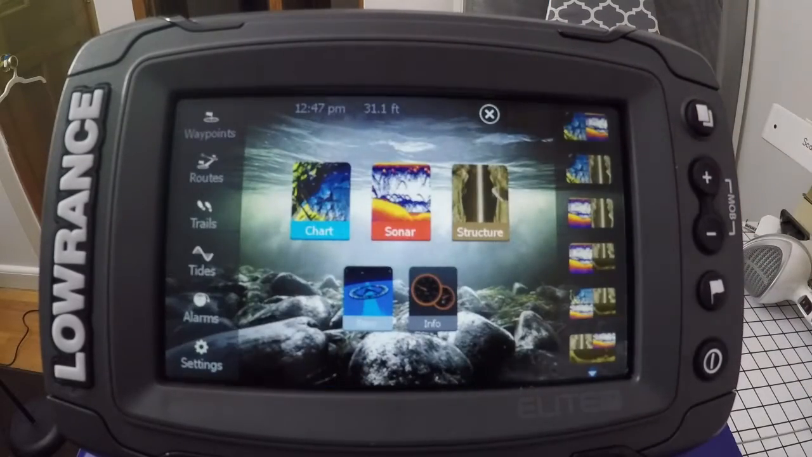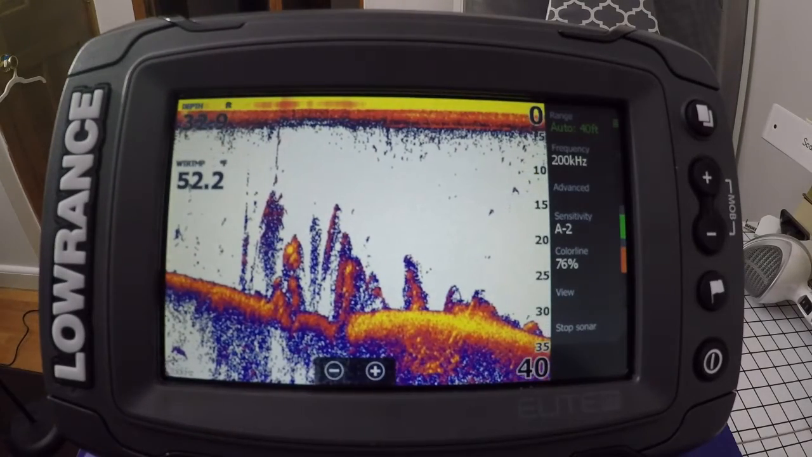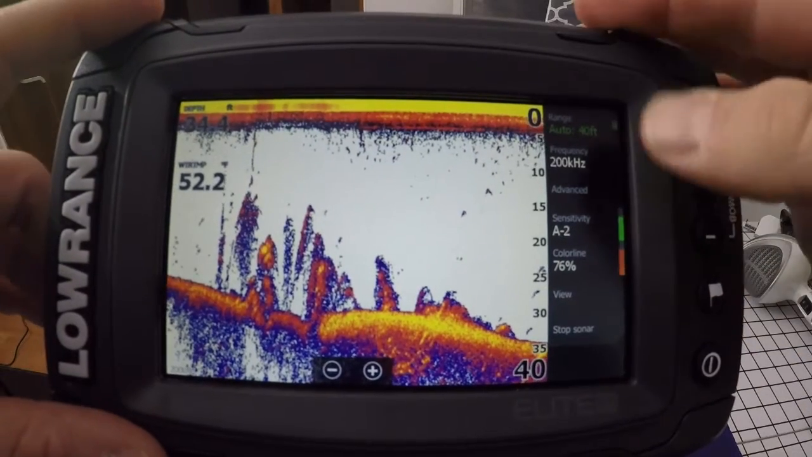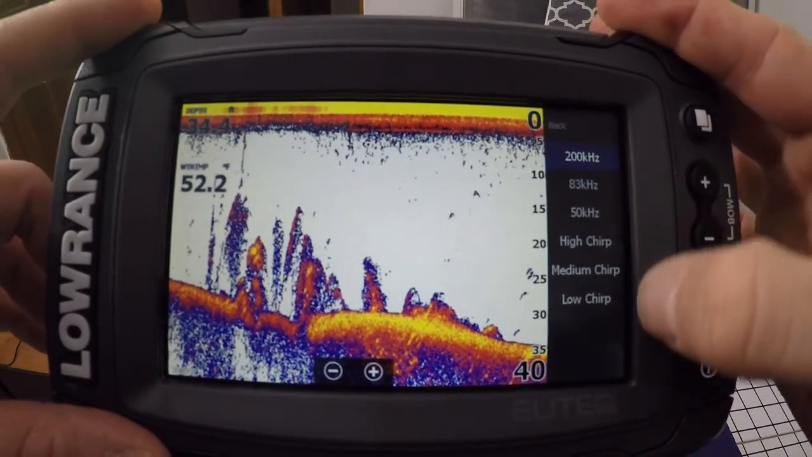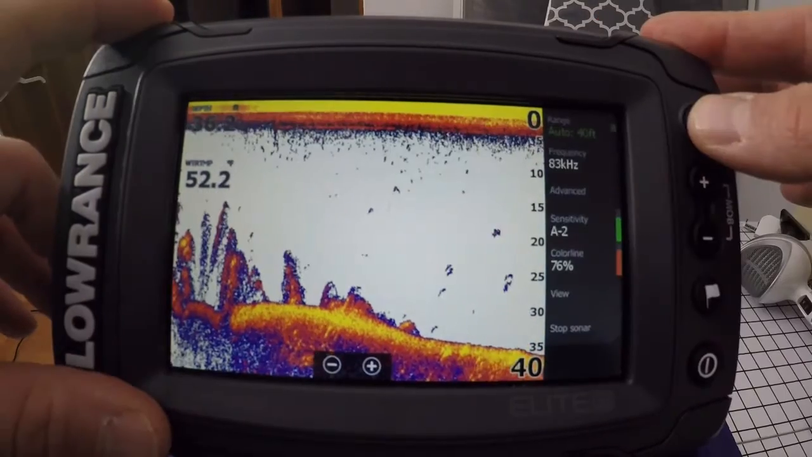All right. Next one, you've got your traditional sonar. Nothing fancy, just like any other unit. Same thing on your right hand side, you have all your options and the frequency that you want to go with. Probably stick with medium chirp. That's pretty much it.